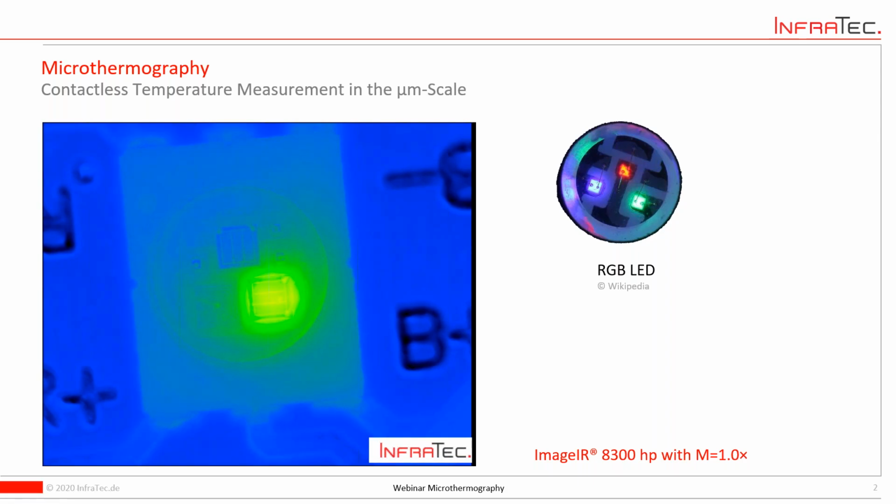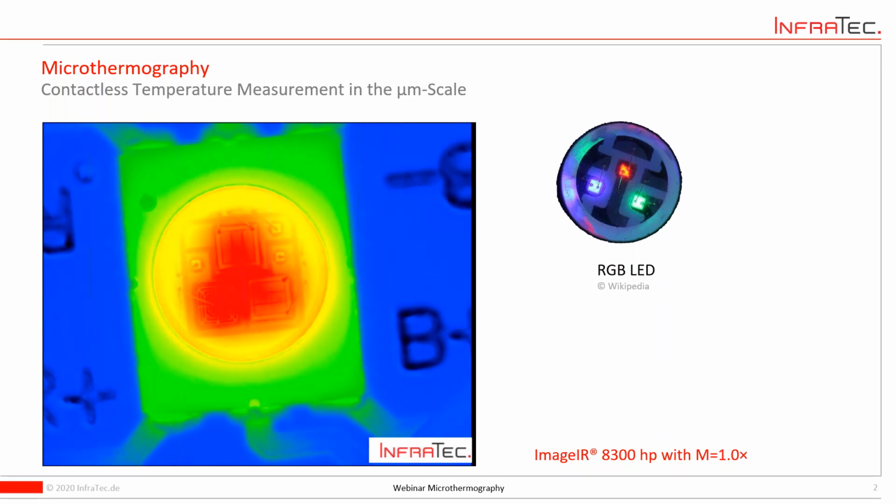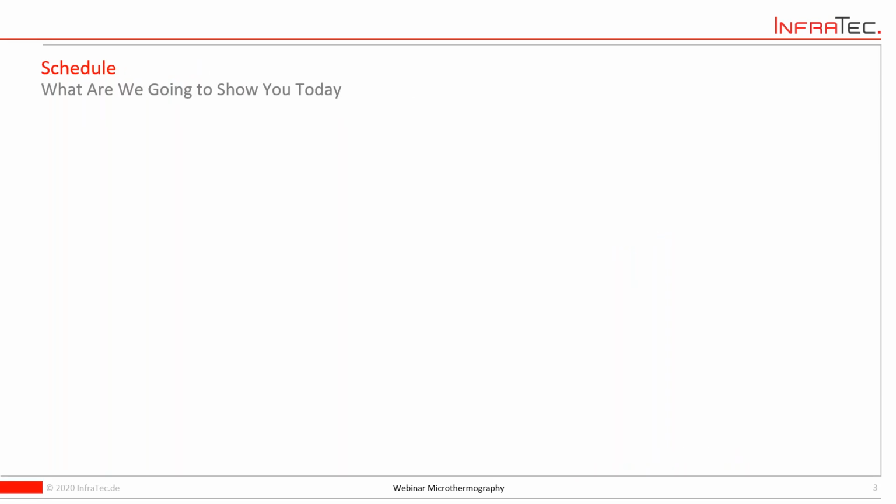So you see here the LED in action, providing heat. Of course, the heat amount is very low at an LED, but the systems are sensitive enough to figure it out. They have enough spatial resolution to really see the tiny details here. And this gives you an idea for the next, I think, 30 minutes or something like this.